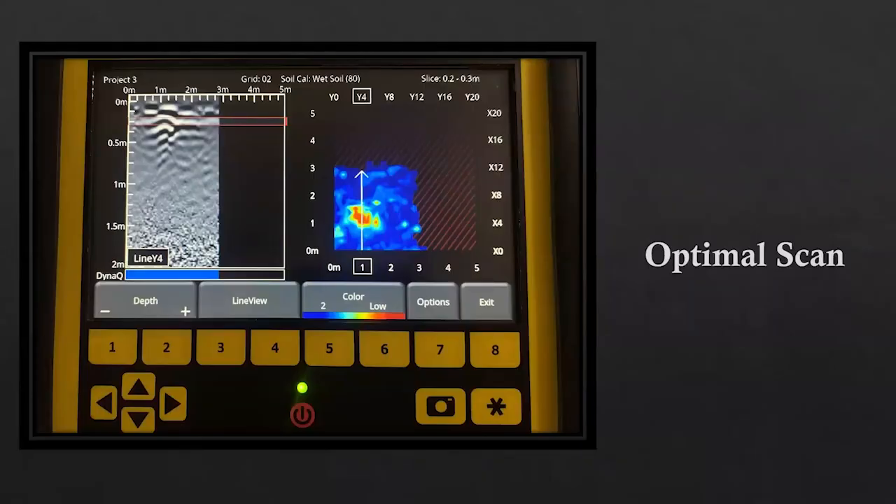This was our most optimal scan, and this is what it looked like in the field on our screen. What you are seeing here on the left is a very strong signal in your line scan. This line scan corresponds to the arrow that is highlighted on the grid scan. Within our grid scan, we can see there's only one real target. There's one real large area of interest. This is very optimal.